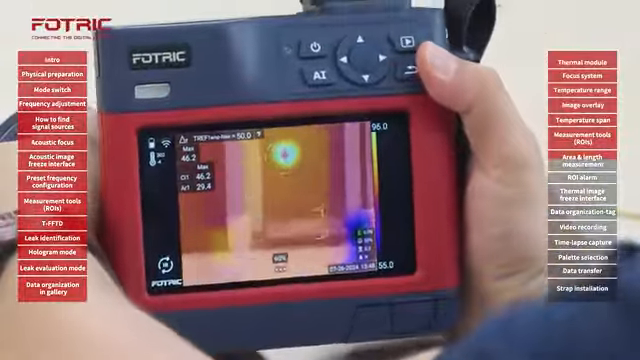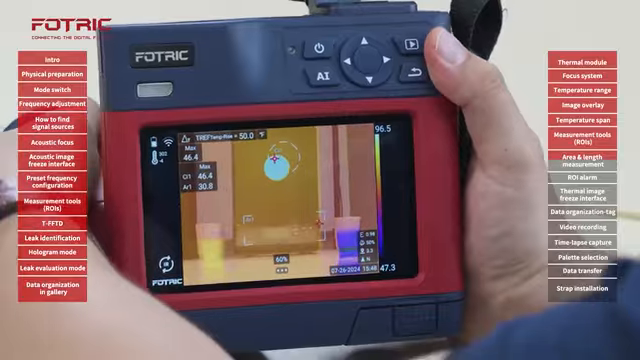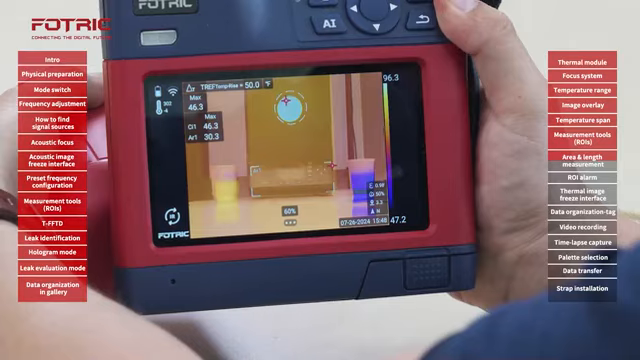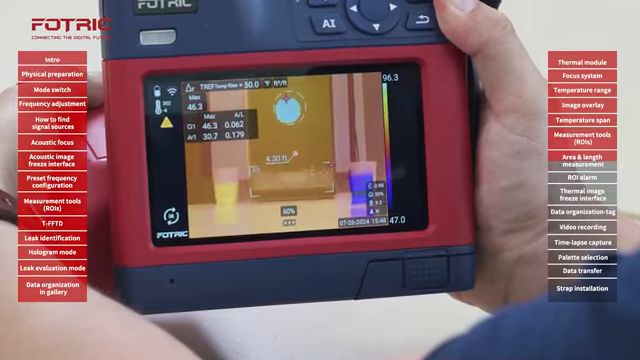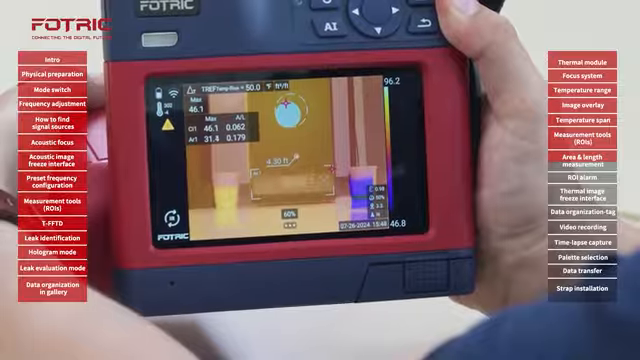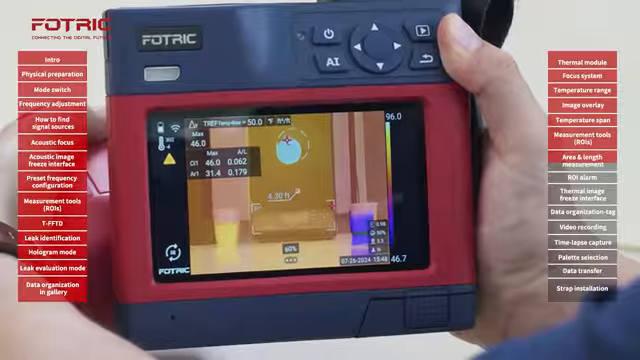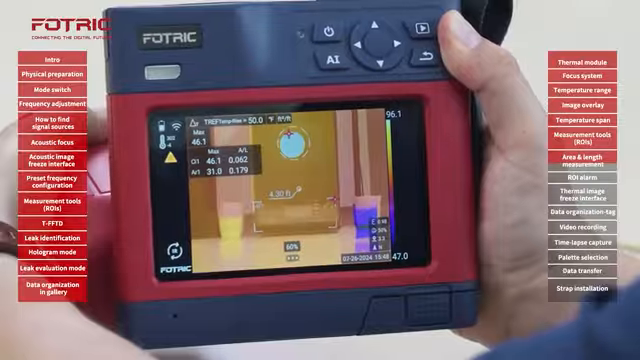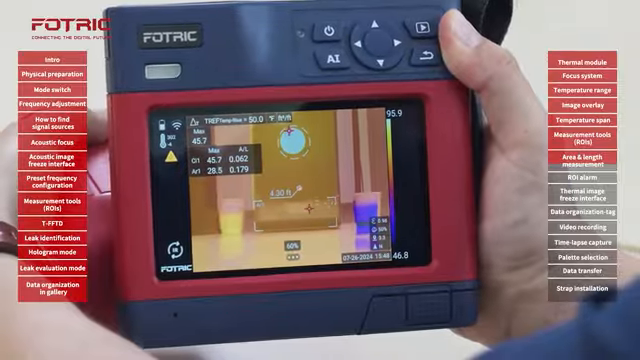aiming at my area of interest, first I need to focus to get the two images overlapping. And by pressing the laser pointer and holding it, it automatically measures the distance between the camera and the surface, but also gives me the area and distance of different components. Since I have two-dimensional figures, like the two on the screen, what I'm reading is areas in square feet.